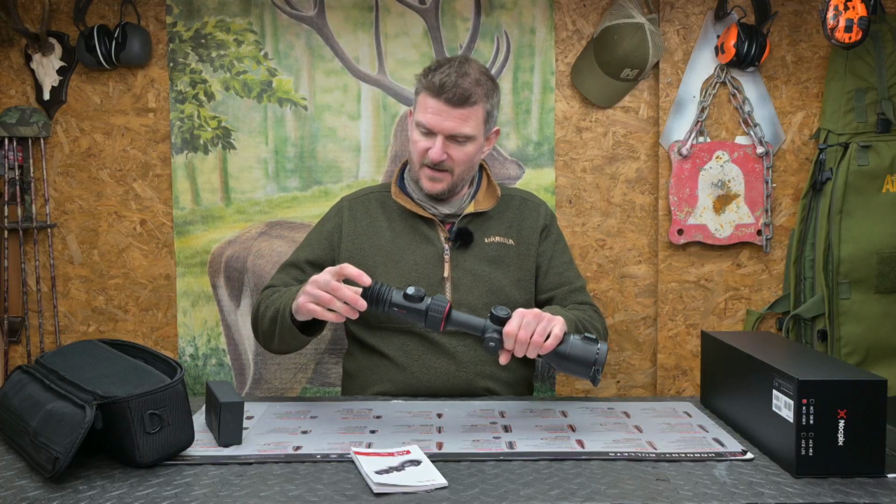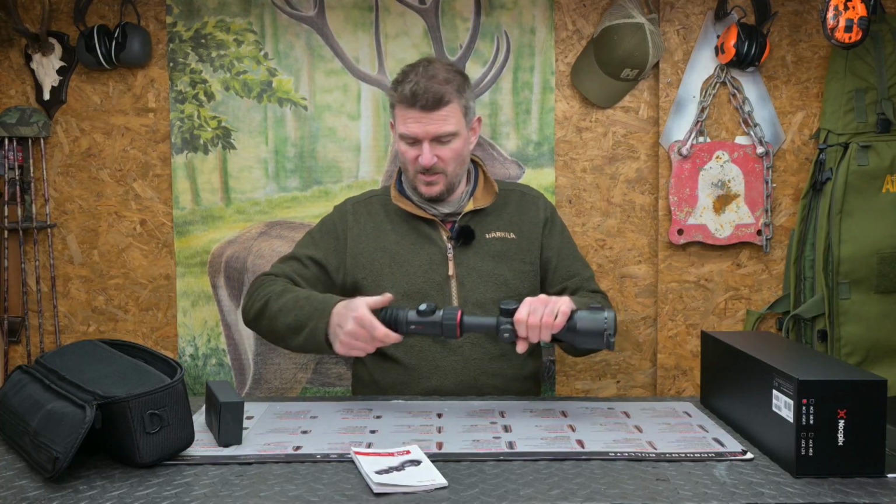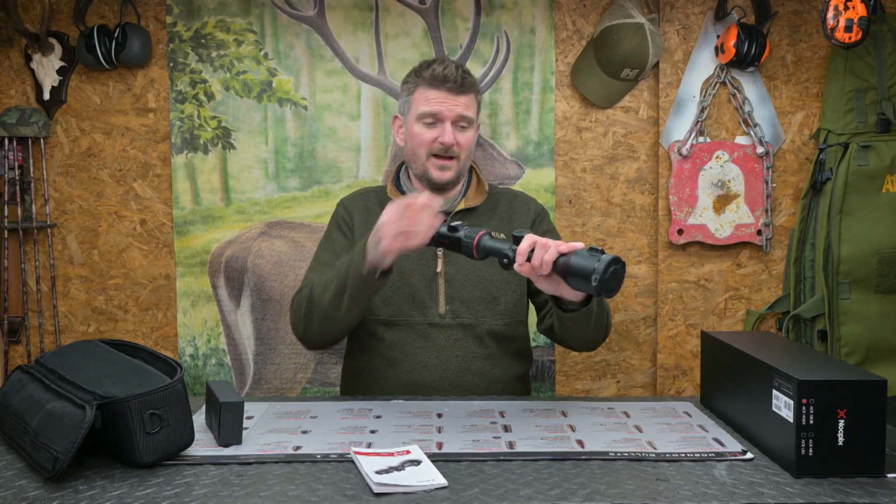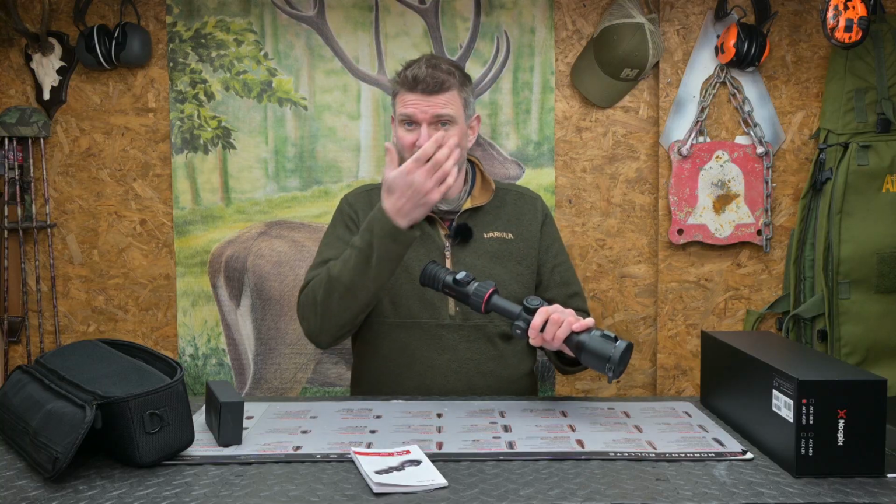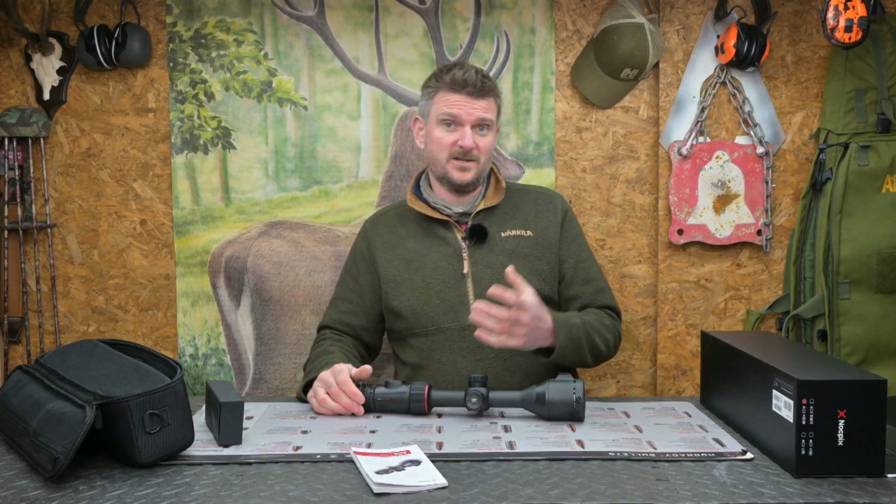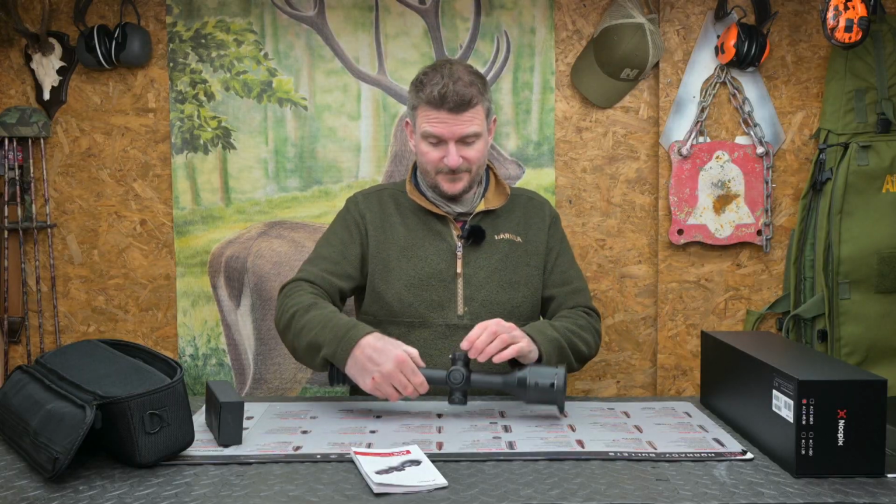It's got an air vent in there as well, which helps you avoid getting too much condensation build up on the internal lens, because don't forget, when you've got that pressed to your face and you've had it out in a cold atmosphere, your face is heating the air, which is why you get condensation on the lenses. It's not something to do internally, it's just an external factor.